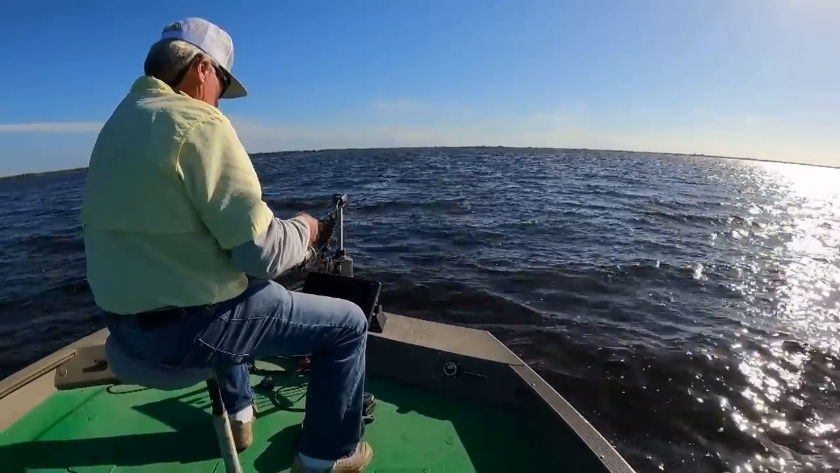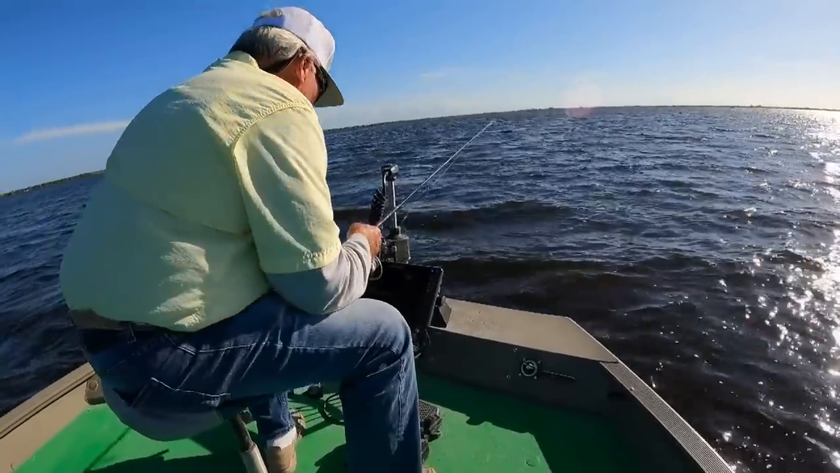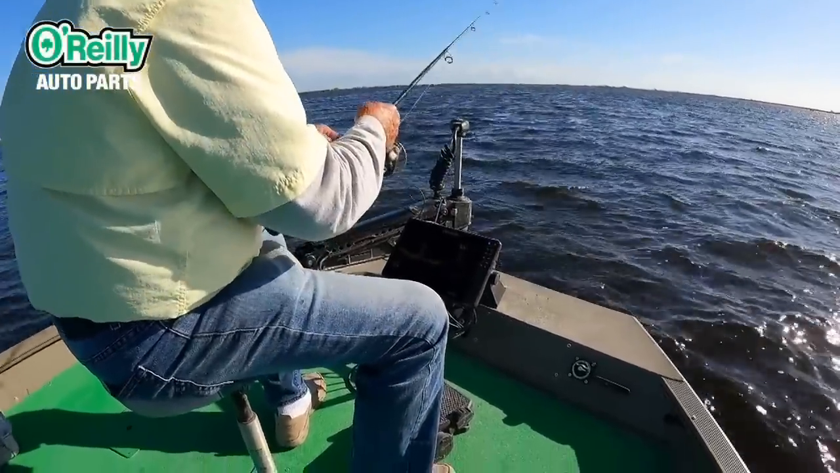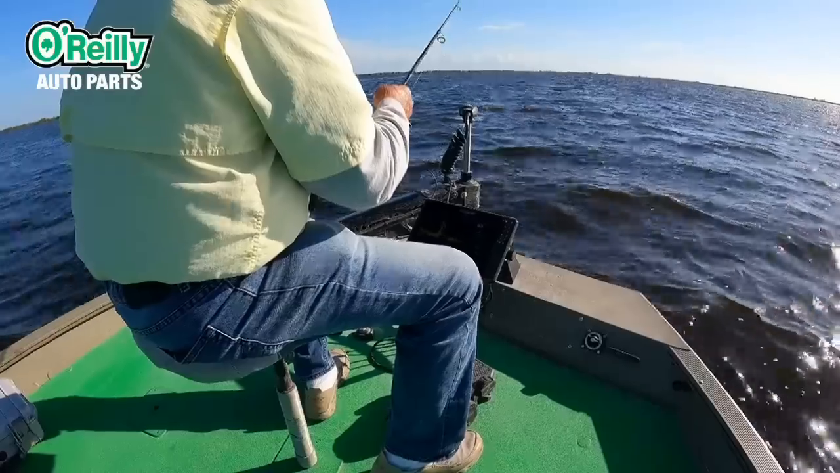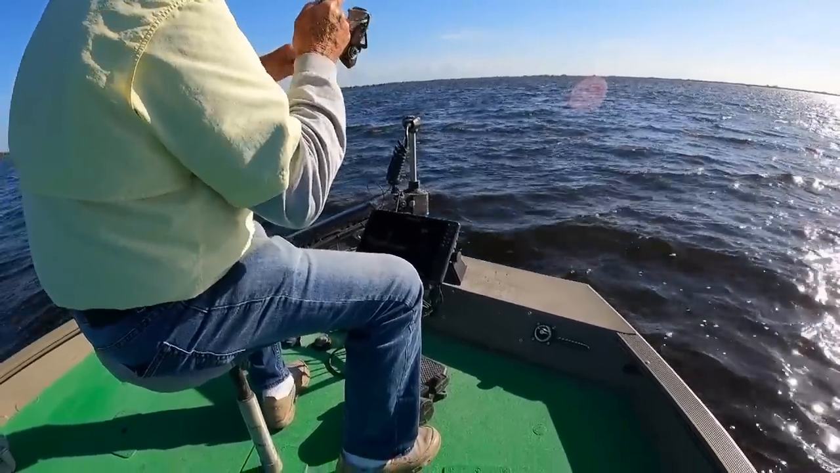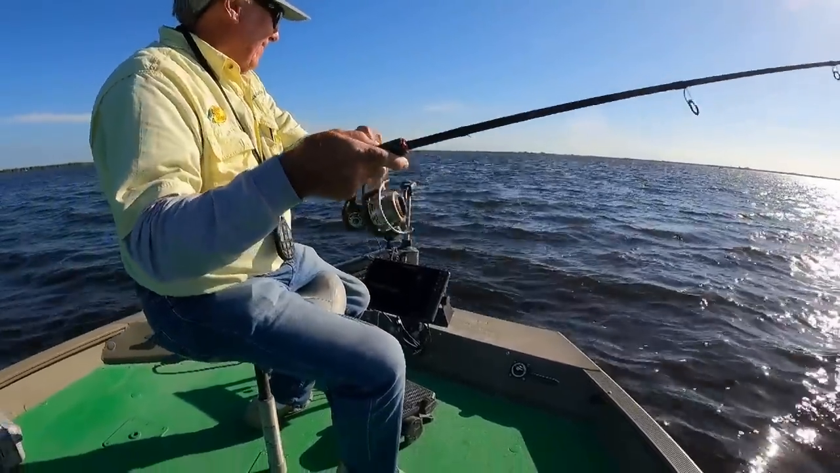I don't know if you can see that again. Okay, now watch the depth. Watch the jig. The jig is coming down. There's one. I got him, son. Nice crappie too, I bet. Yeah, that's what we're talking about, folks.